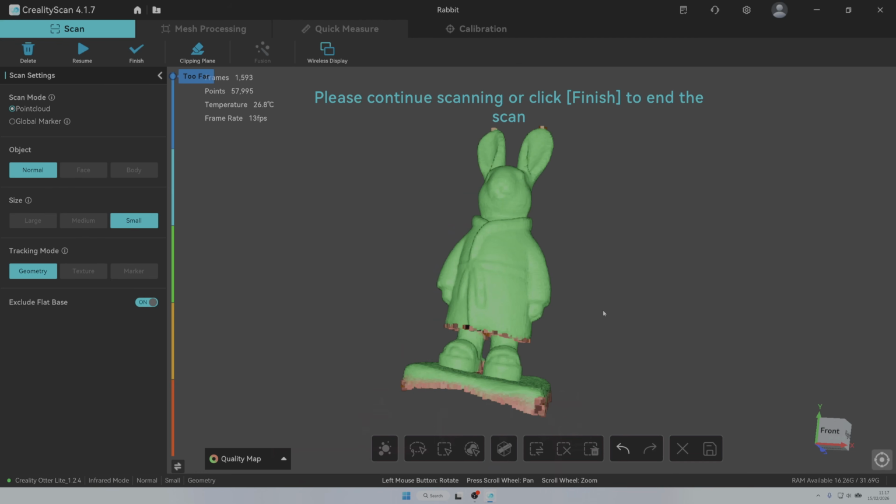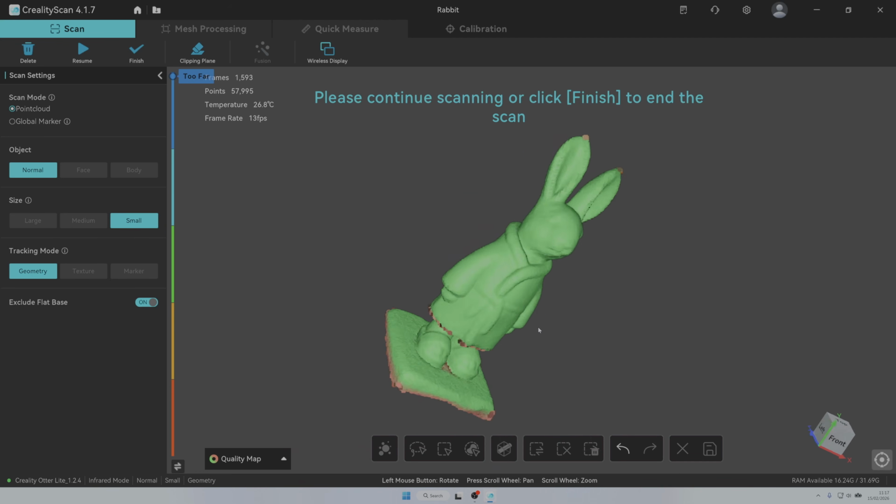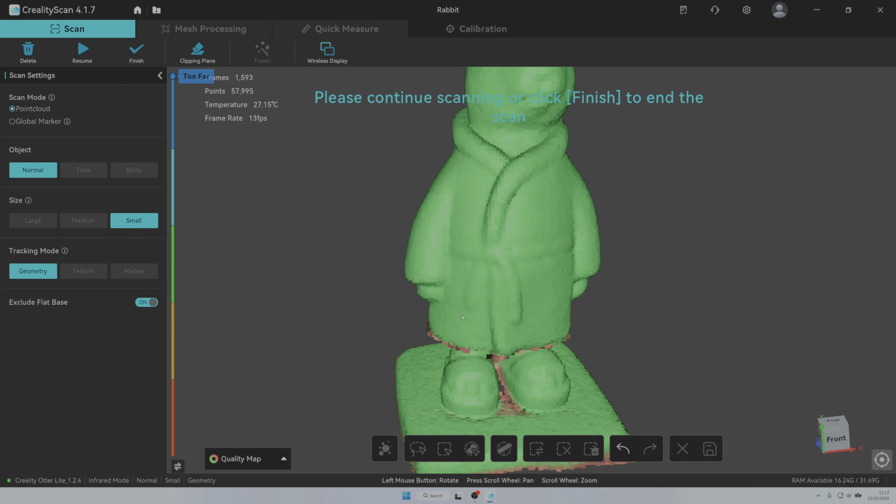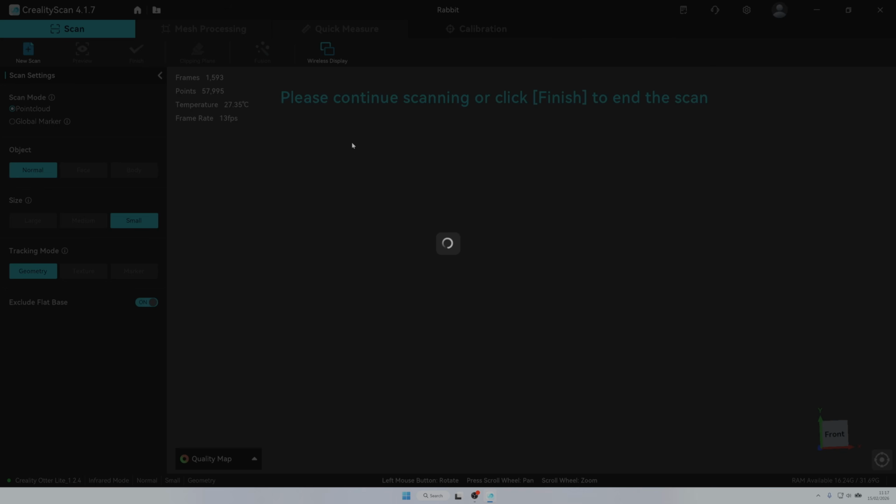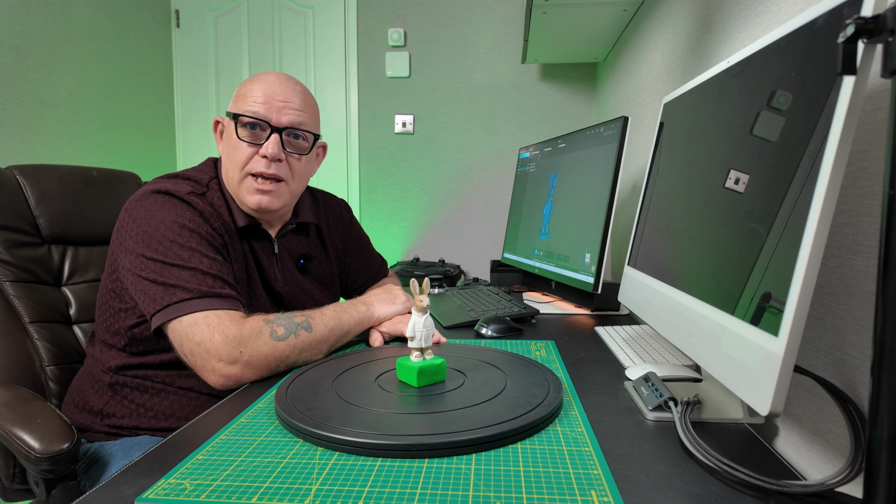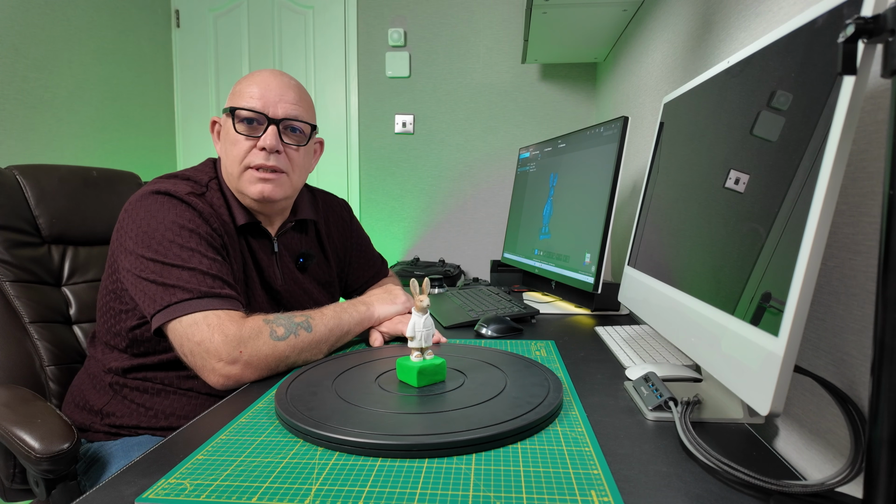I've got green all the way around, especially on his jacket, which is the bit I want to concentrate on for this tutorial. I'm just going to click finish, and there we are. Okay, that's the scan done then. Let's dive into the software. Let's get it manually fused, manually meshed, and exported.